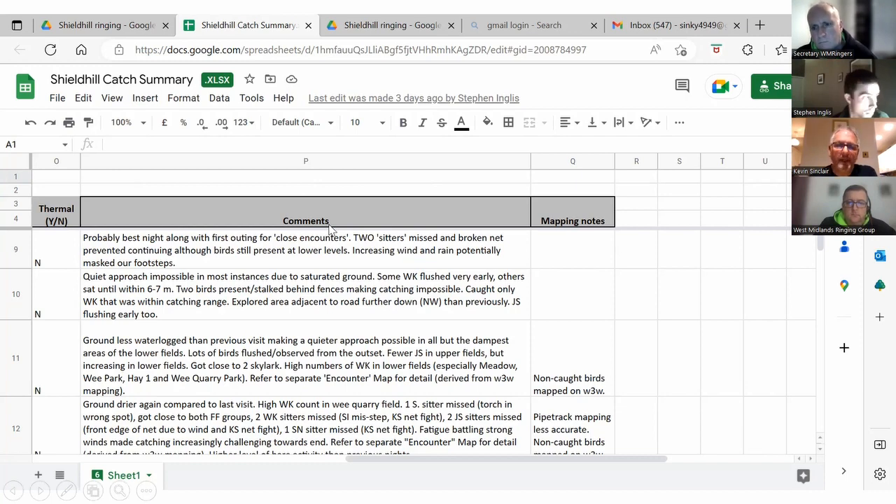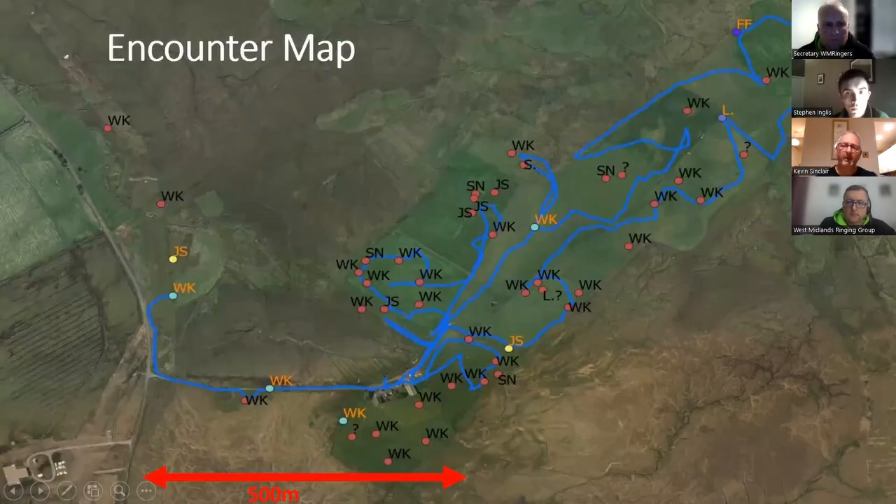So moving on, this is where you think it might come to overkill here, but in the early days, Stephen always carries his GPS with him, so he produced an encounter map here for every visit that we did, so he gets some idea of the site, and the scale at the bottom there gives you an idea of the distances that we're walking on site. So the blue just shows our walking track. Picked a good one here because there's a wee story here.